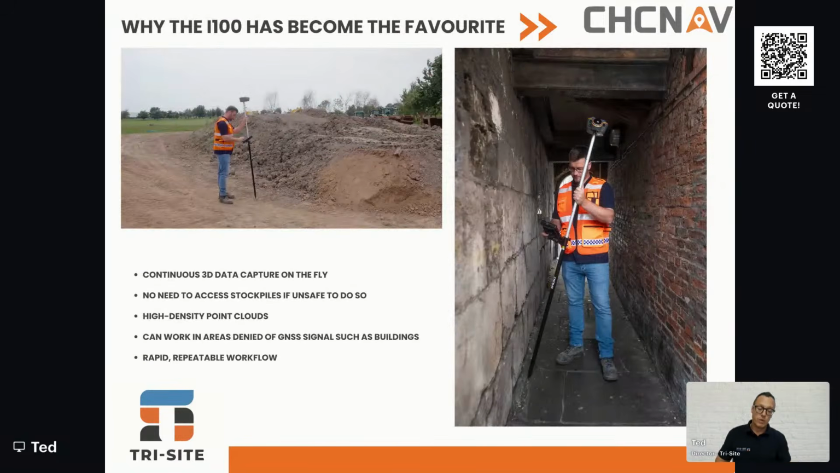So then we look at this. Why has the i100 become a bit of a favorite of ours and our clients? Well, it allows us to capture data on the fly. So we can go out and pick up all the detail just by walking in a safe area. You have a range of up to 30 meters, and you can pick up all the detail in one go.